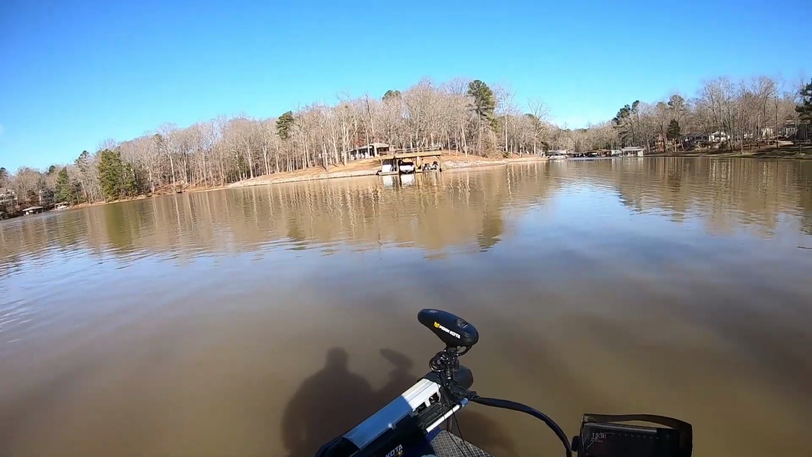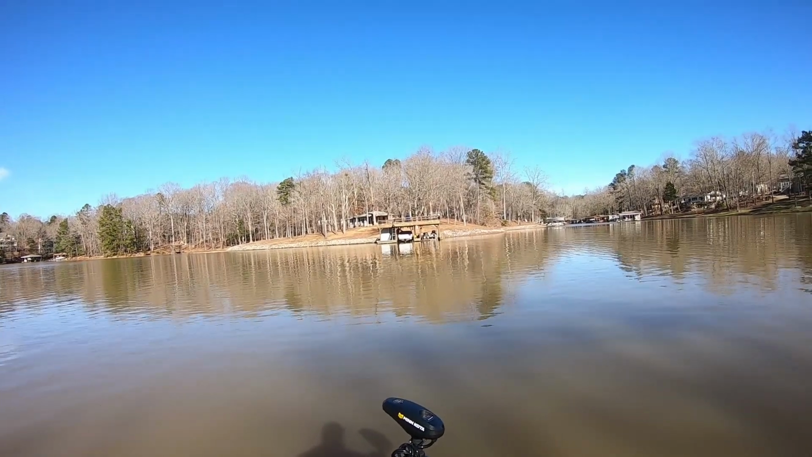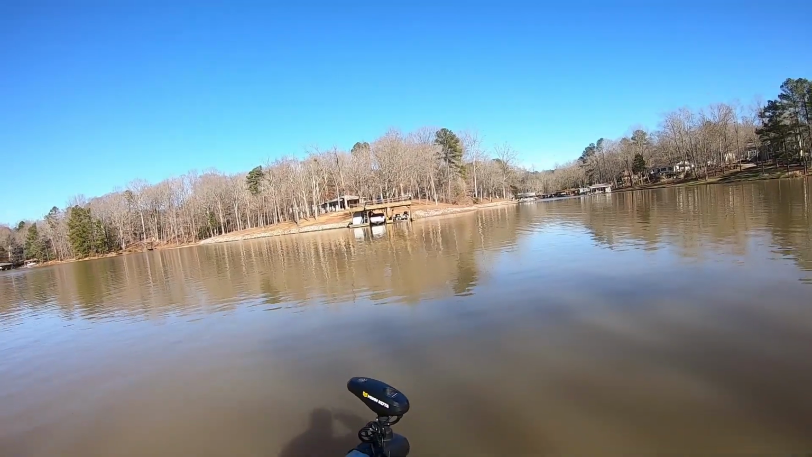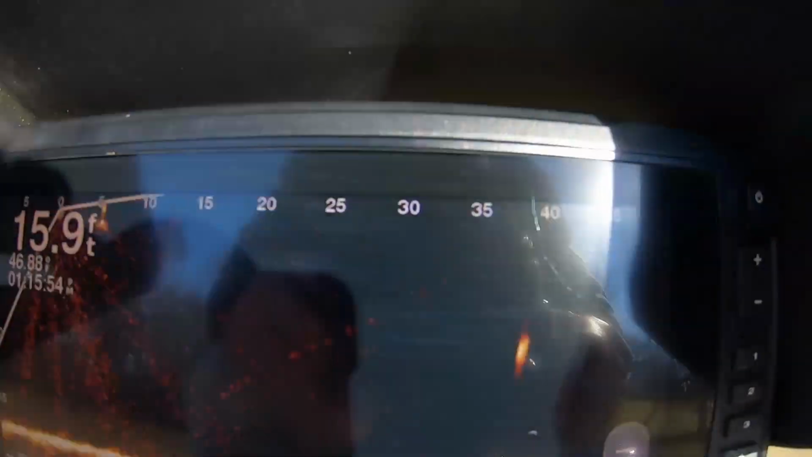Some of them run from the bait. I've probably thrown at least 6. Some of them run at the bait. And I found some small ones that I threw out, and they didn't pay attention to it either, and I caught a bass. All right, now there's one fish right here. Okay, see him right here? That's what I'm looking at.